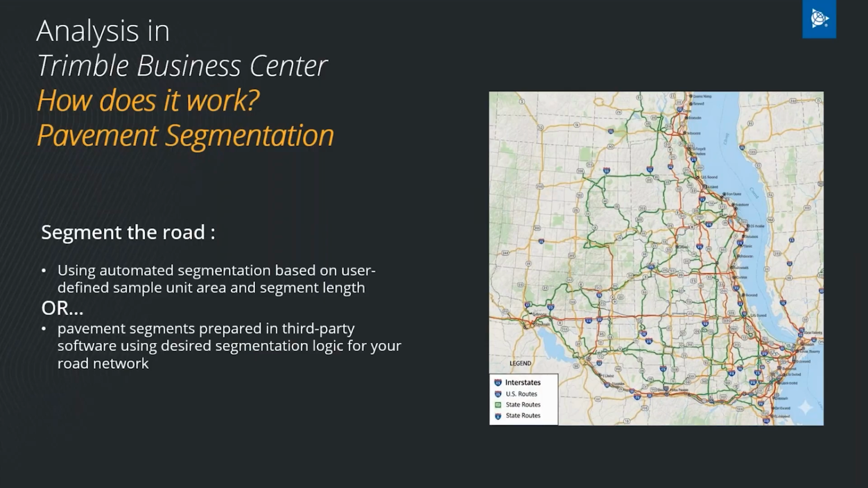And that's why we have a mode in pavement inspection that allows you to add your own road network to Trimble Business Center. So Trimble Business Center can return the analysis results based on the segmentation that you provided. Or as I mentioned before, we can automatically segment your road based on user-defined sample unit area and segment length.